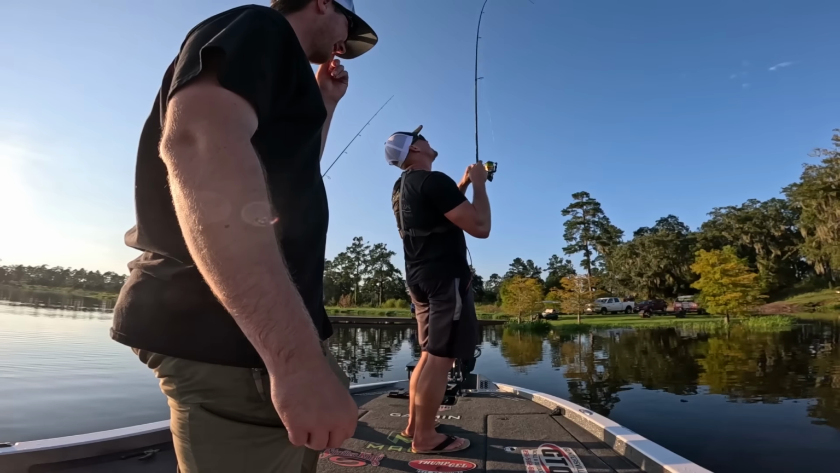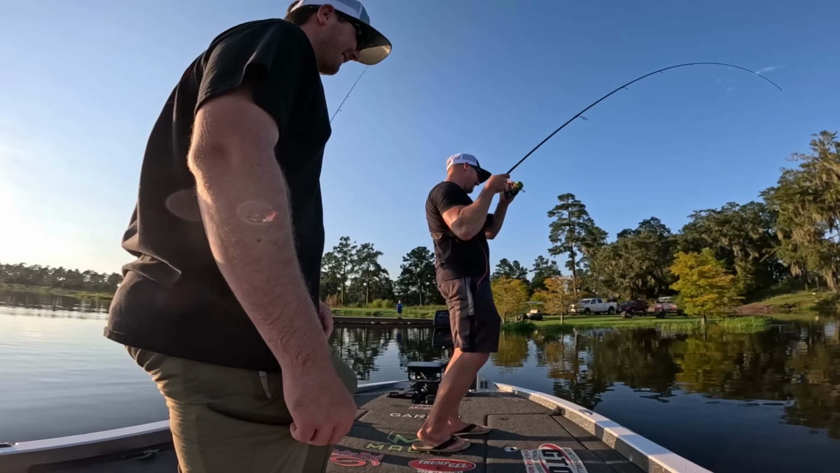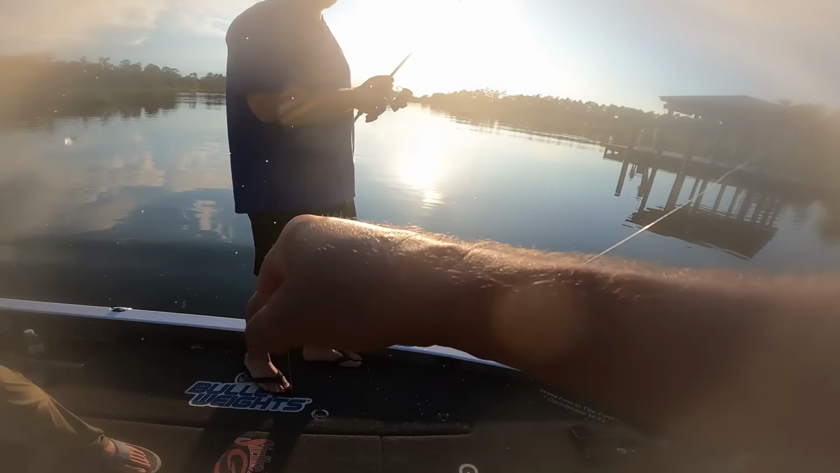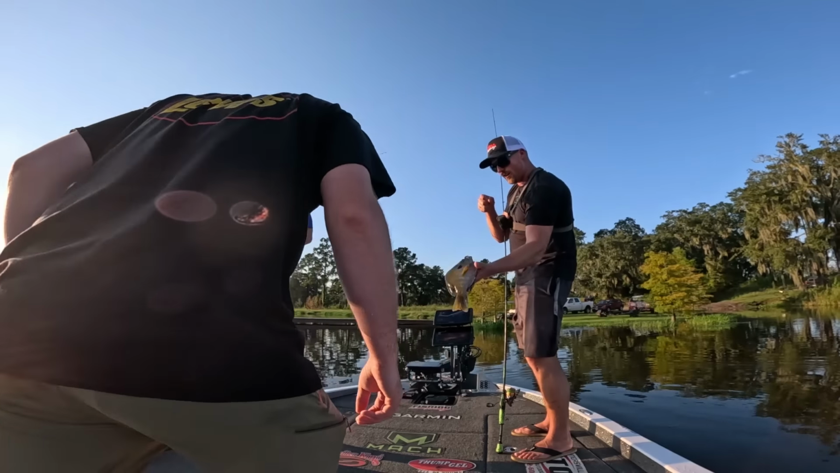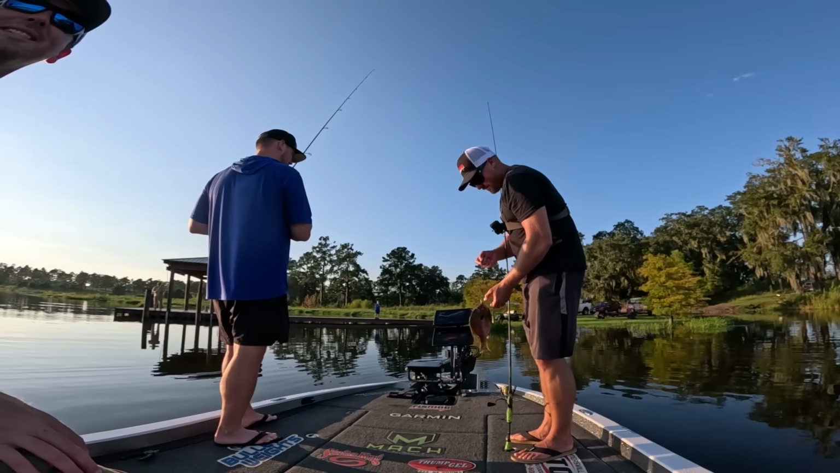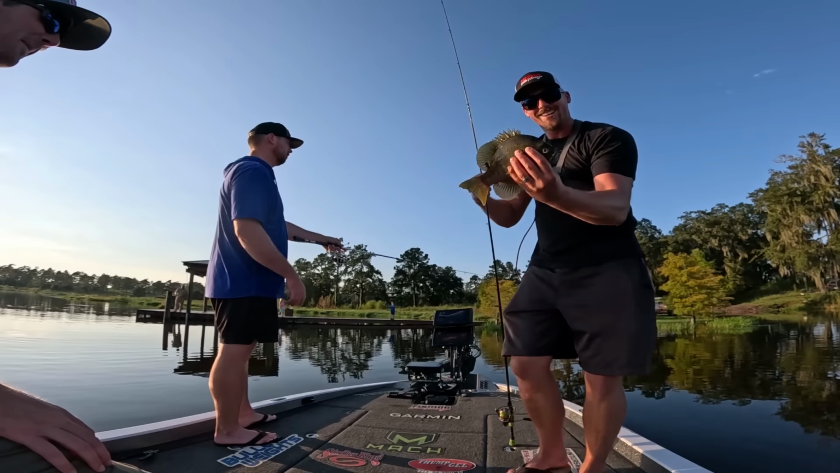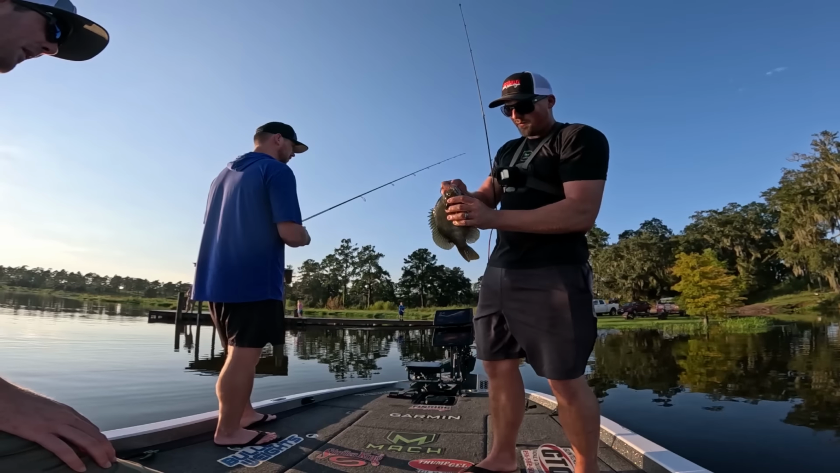Fighter on that 7'6" Damiki rod. Already. Big one. That's the big one of the day so far. Dude. Wow. I can't even get him. He's so strong. That's crazy. There's no way to hold him. Look at that fish. Boom. That's bigger than some of the bass I weighed in this year.